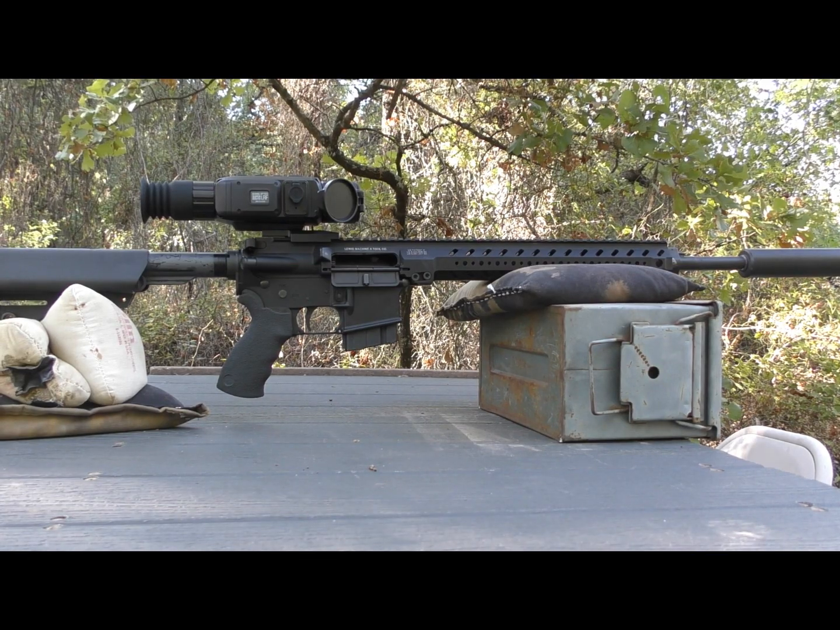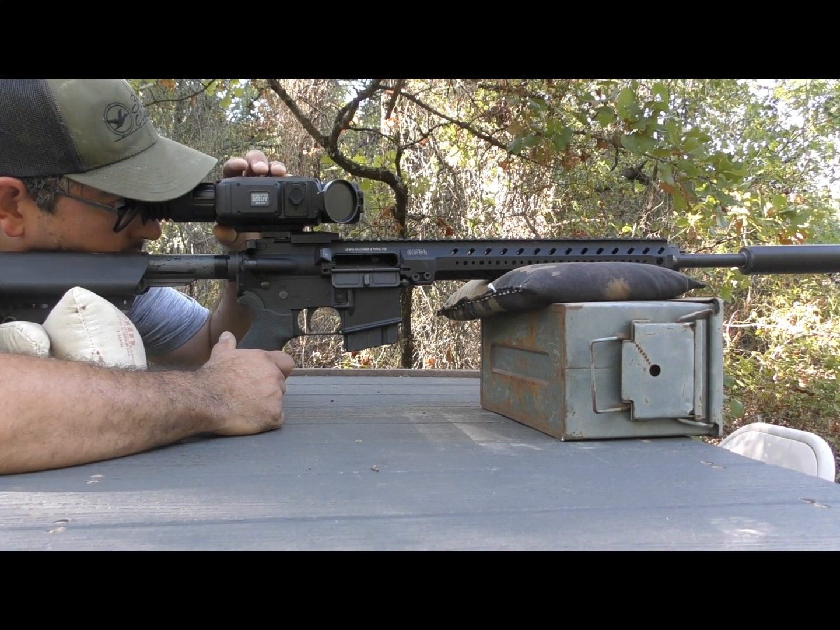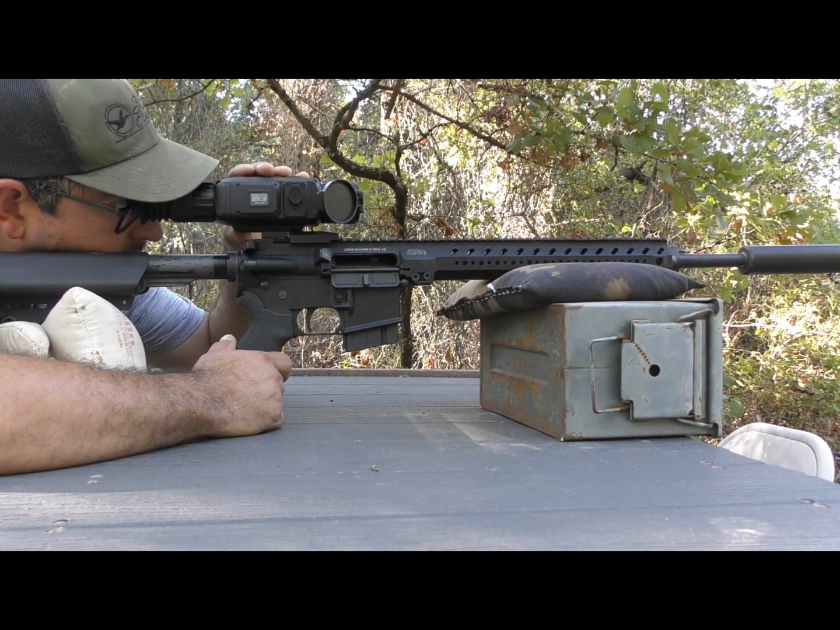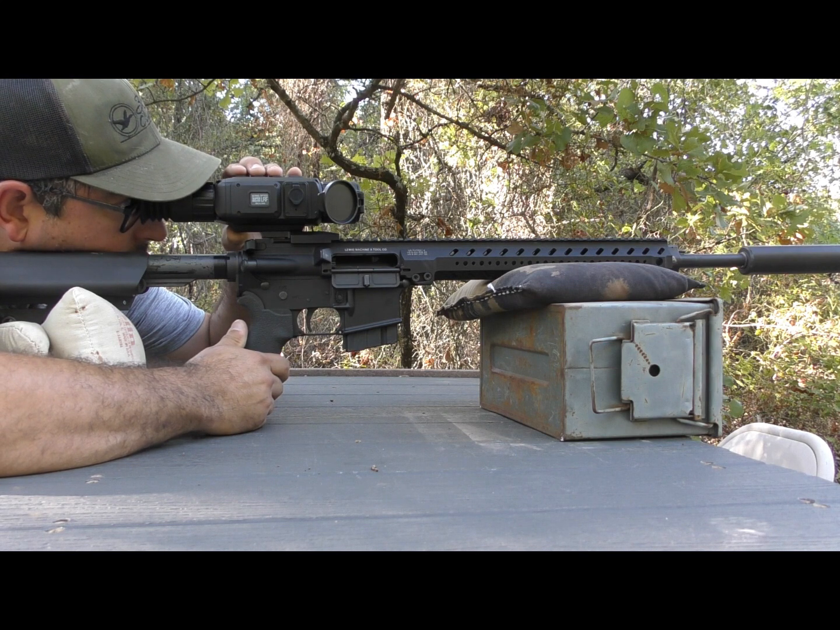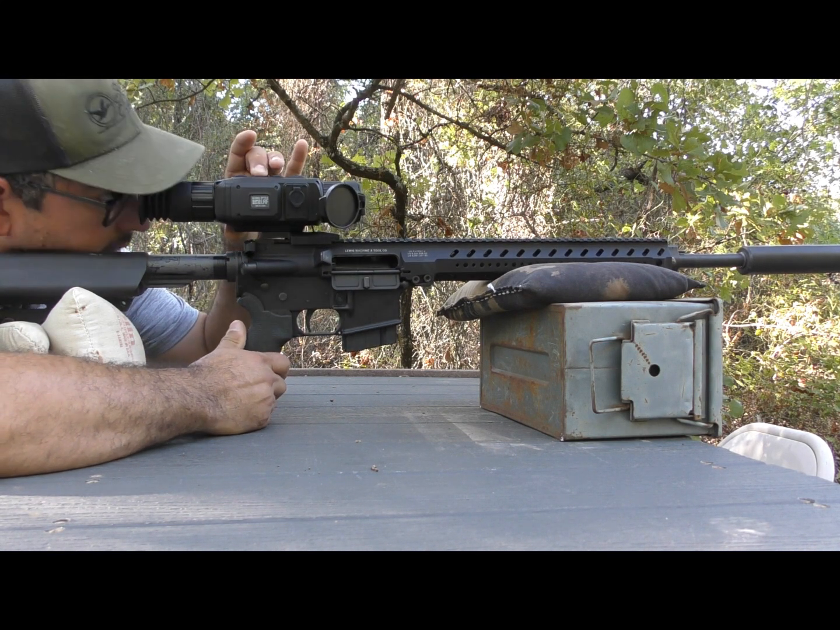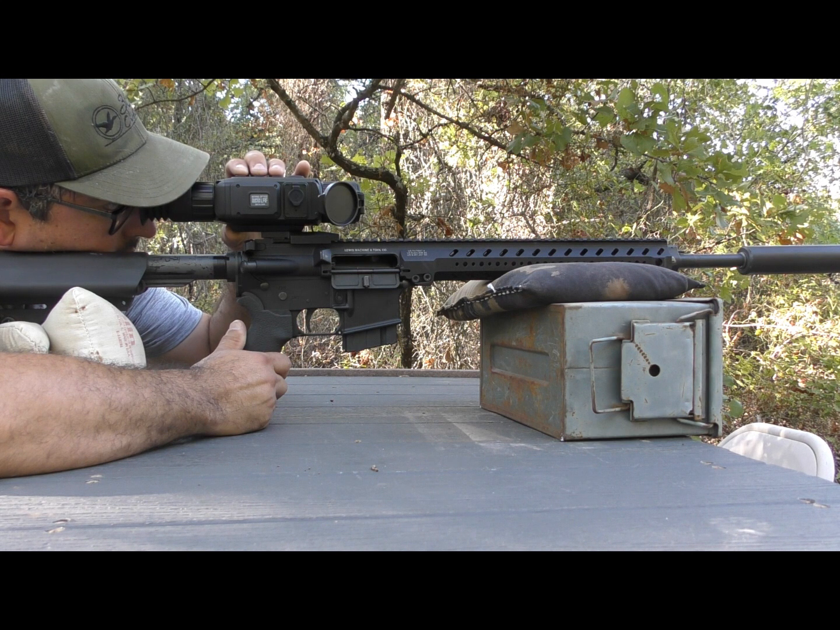All right, we're going to make a final adjustment for 100 yard zero. I'll wake the scope up by pressing any button. I will explain what I'm doing since you won't be able to see the menu in the recorded video. So I will press and long hold the menu button. I will go down to the bottom to get to page 2. The second item is your zeroing. It has a 100 yard setting there.